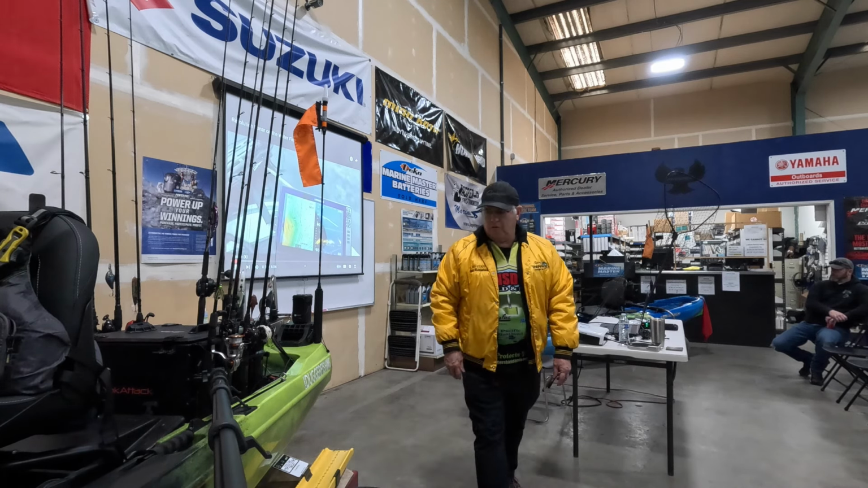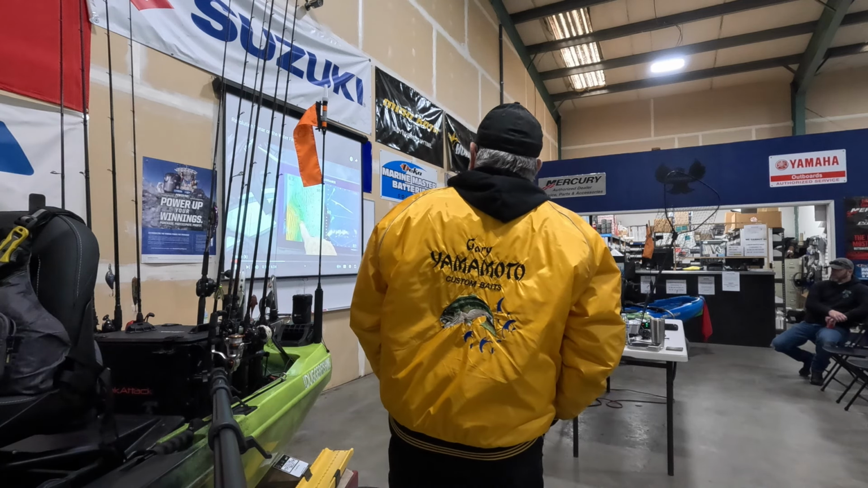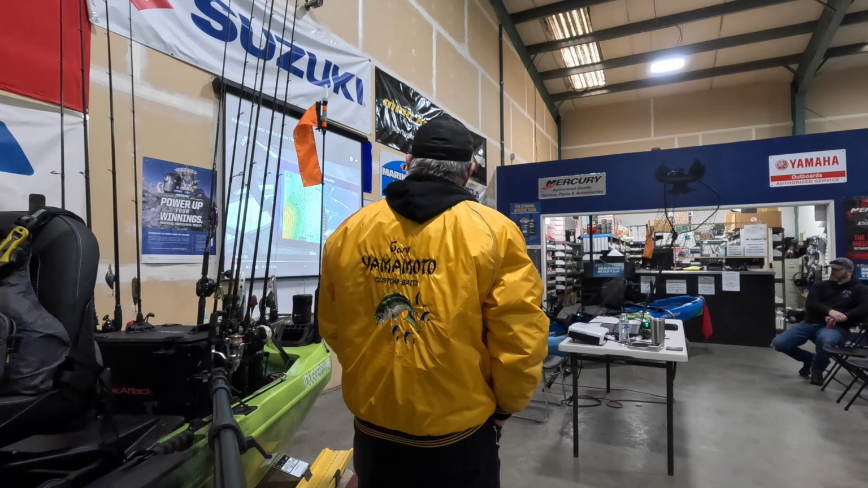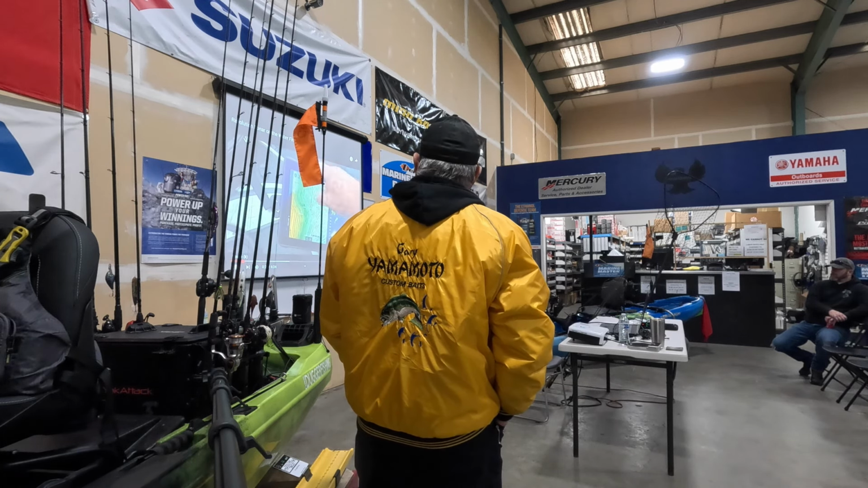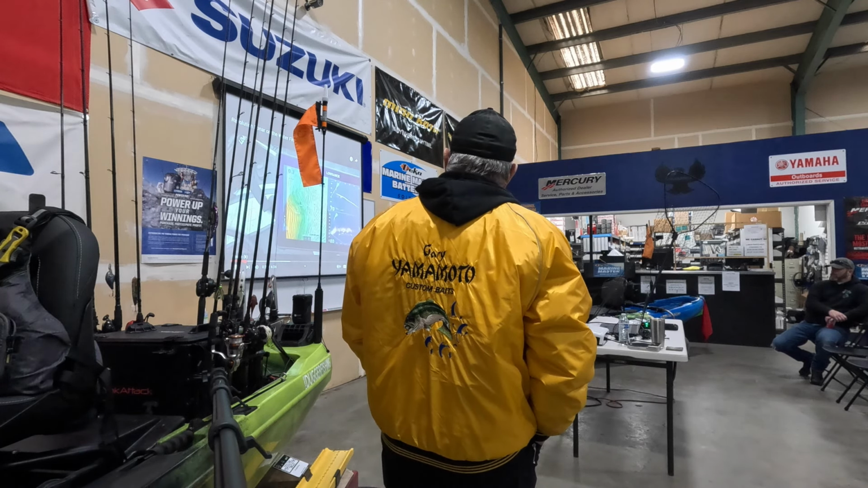Let's see if I can get this to play. Okay, so let me show you a couple things. You can see I color code my map, and this is using the Lowrance C-MAP Social Map, and you can color the contours. So if I'm catching fish in this light green range, then I can just easily follow those contours and know exactly where I should be fishing.